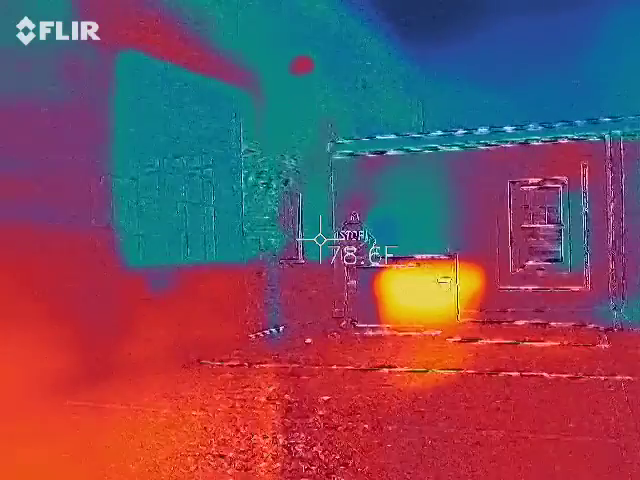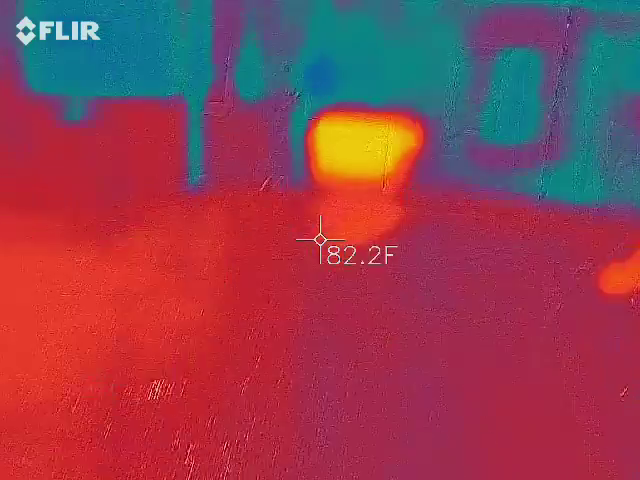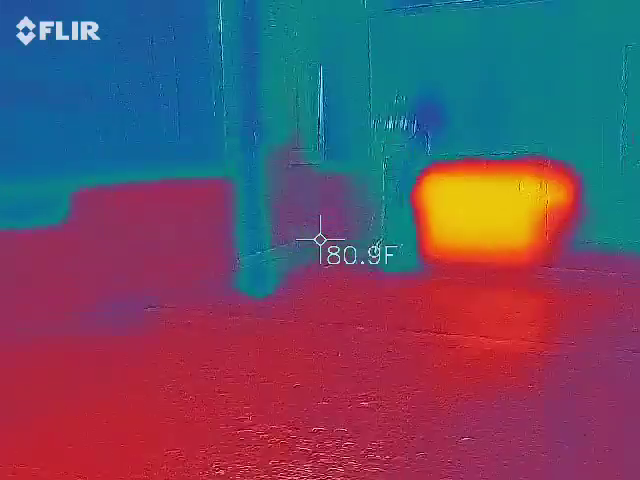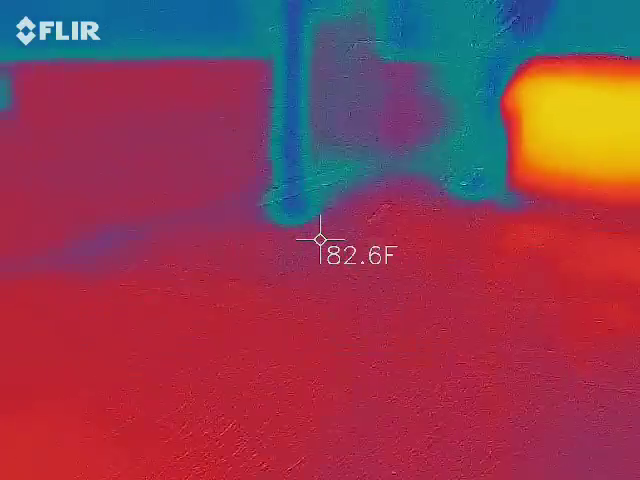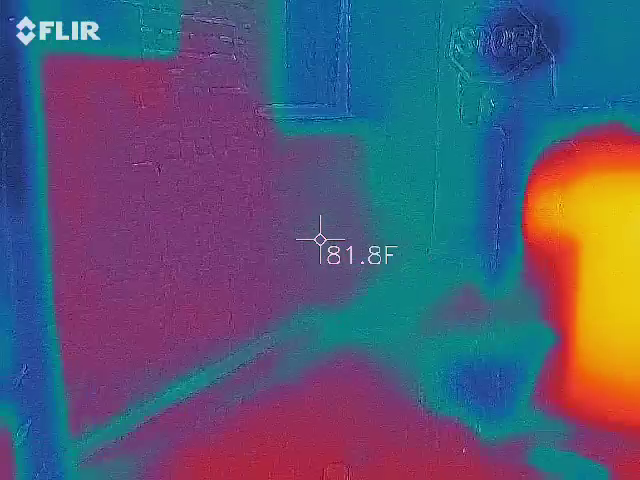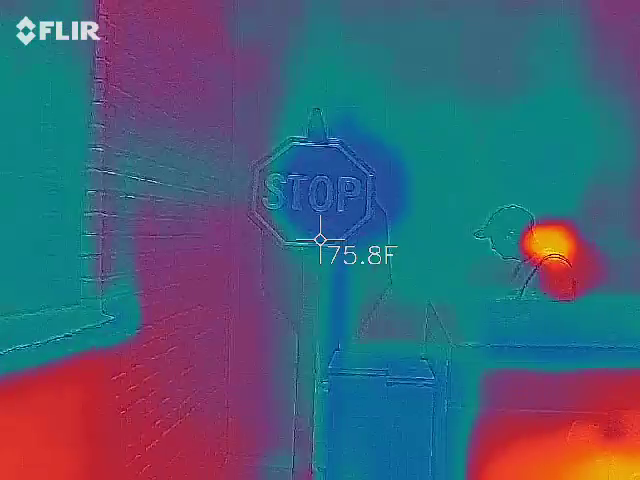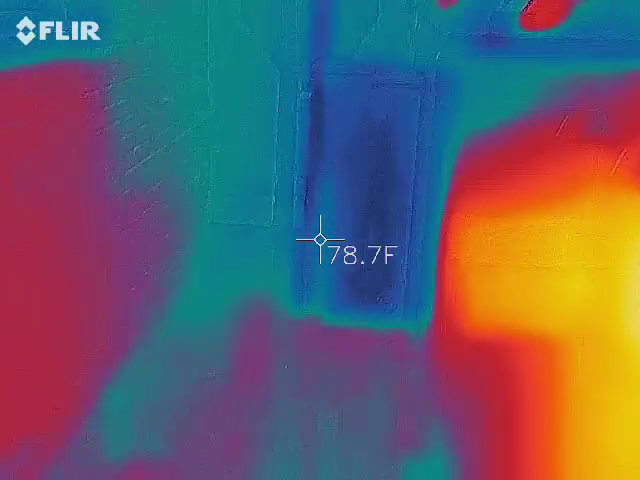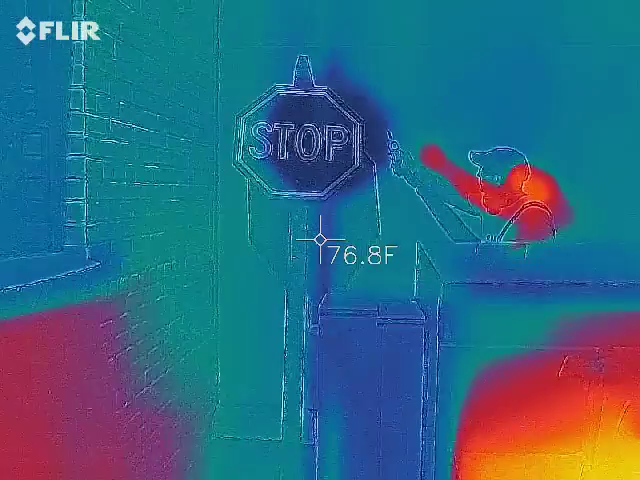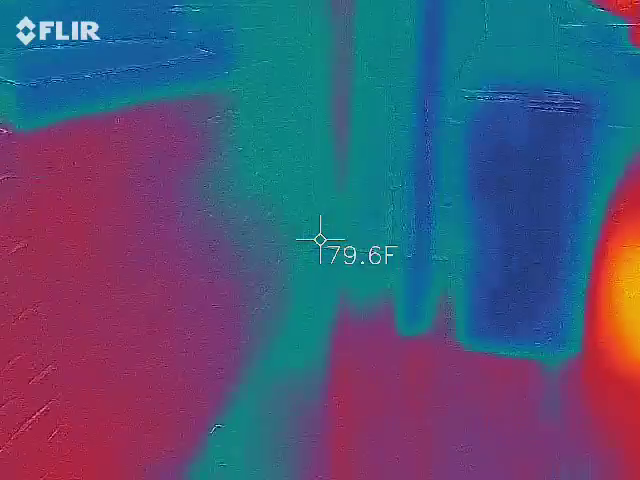Let's see if there's something. I mean, that's not much of a temperature. It's dropping.